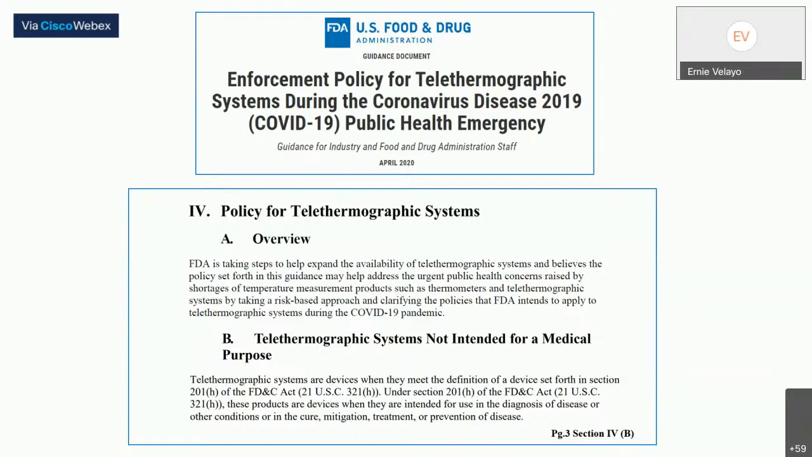right? The COVID pandemic. Right here as well in section B, the FDA acknowledges that these thermographic systems are not intended for medical use. This is essentially by taking a risk-based approach and clarifying policies, these products are elevated temperature sensing devices. They're not intended for use in the diagnosis or prevention of disease or fevers. So remember, this is not a medical device.